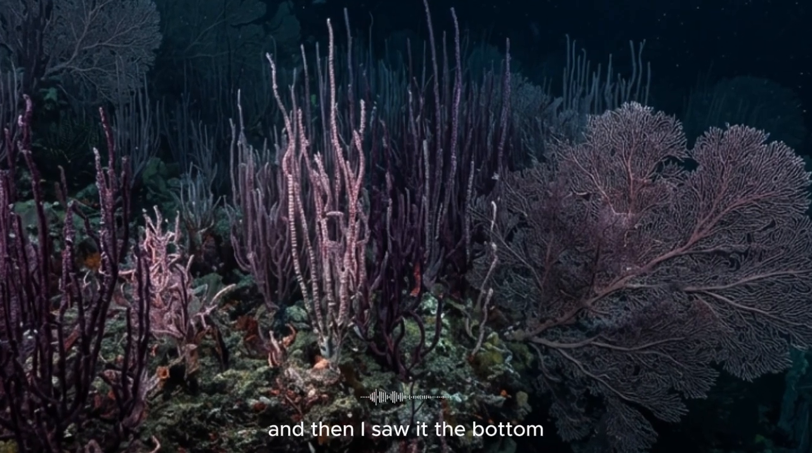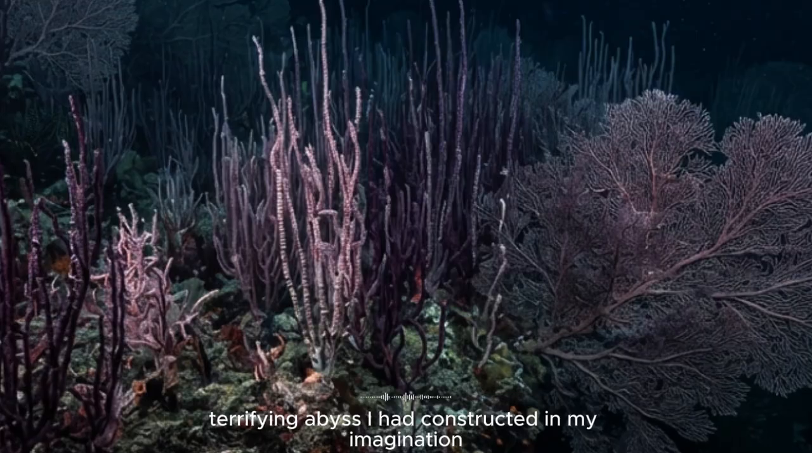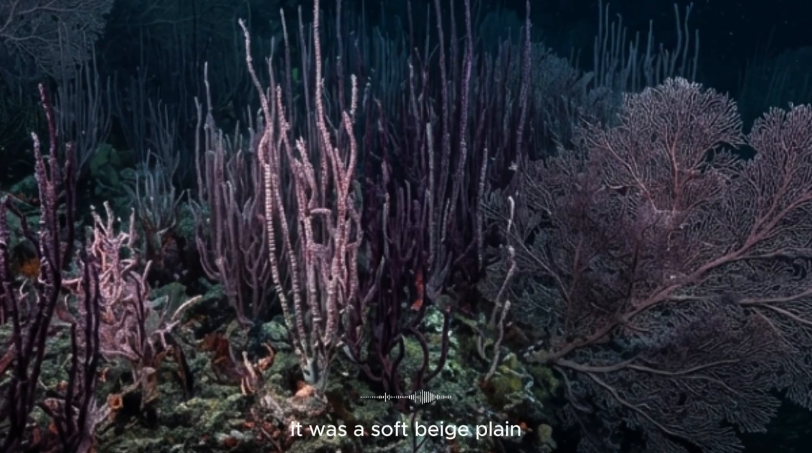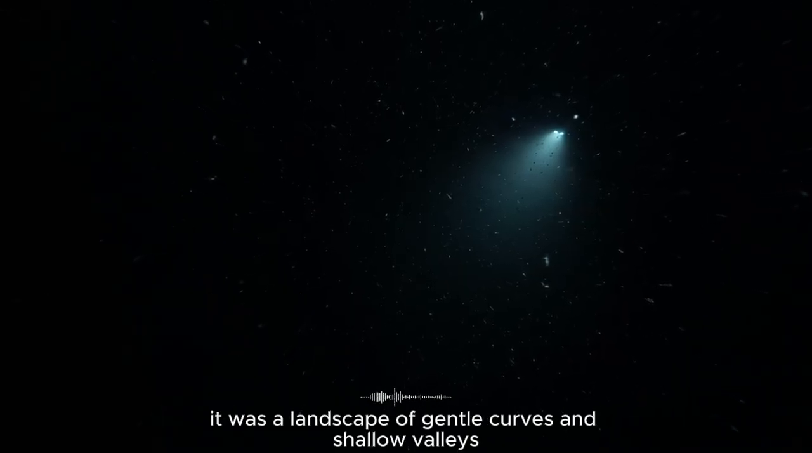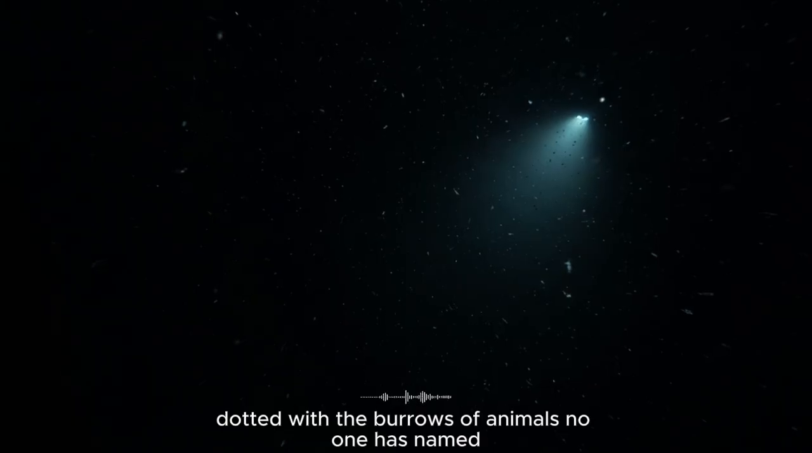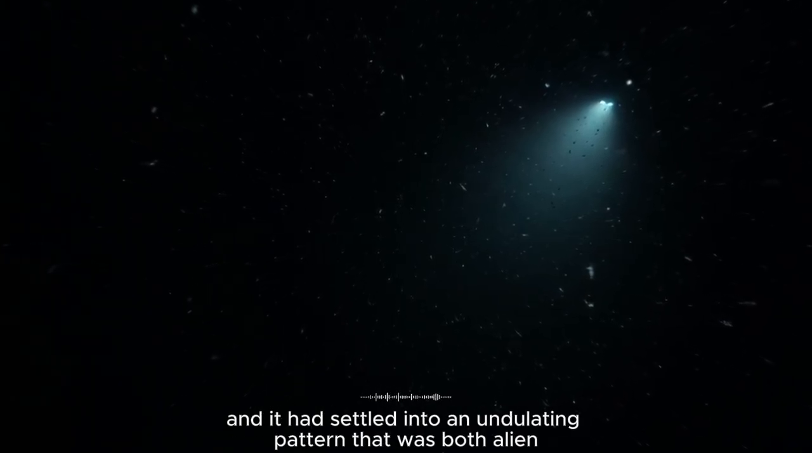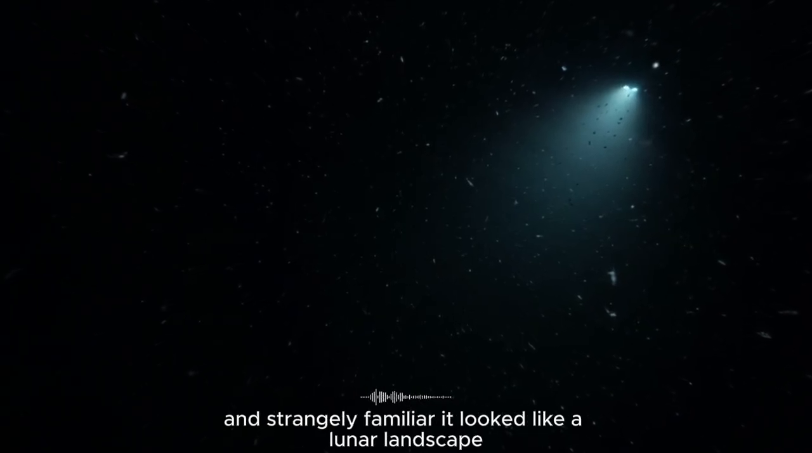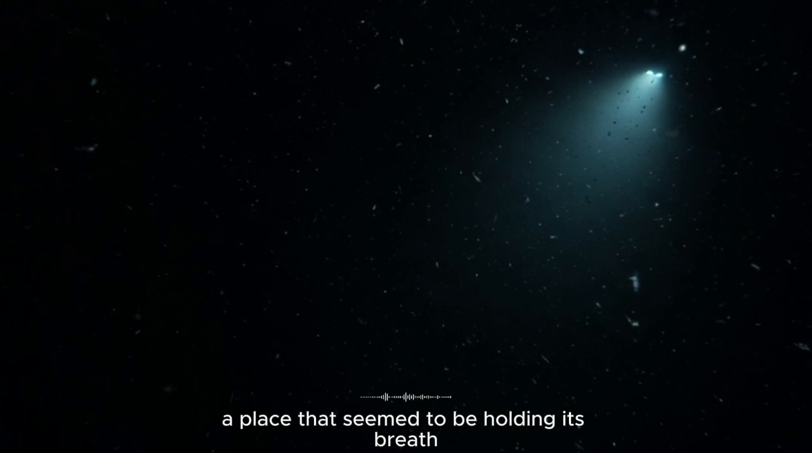And then, I saw the bottom. It was not the jagged, terrifying abyss I had constructed in my imagination. It was not the fiery, churning hellscape of myth. It was a soft, beige plain, rippled like a desert after the wind had passed over it. It was a landscape of gentle curves and shallow valleys, dotted with the burrows of animals no one has named. The sediment was fine, almost like ash, and it had settled into an undulating pattern that was both alien and strangely familiar. It looked like a lunar landscape, a world of silence and stillness, a place that seemed to be holding its breath.